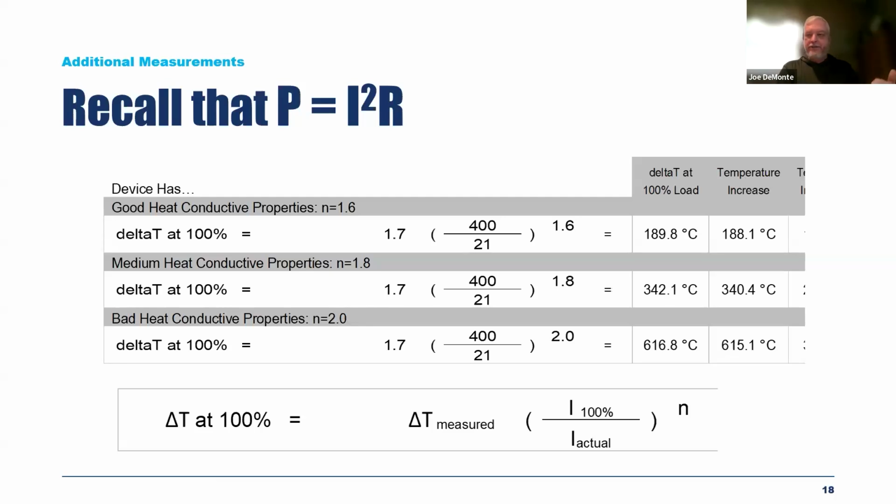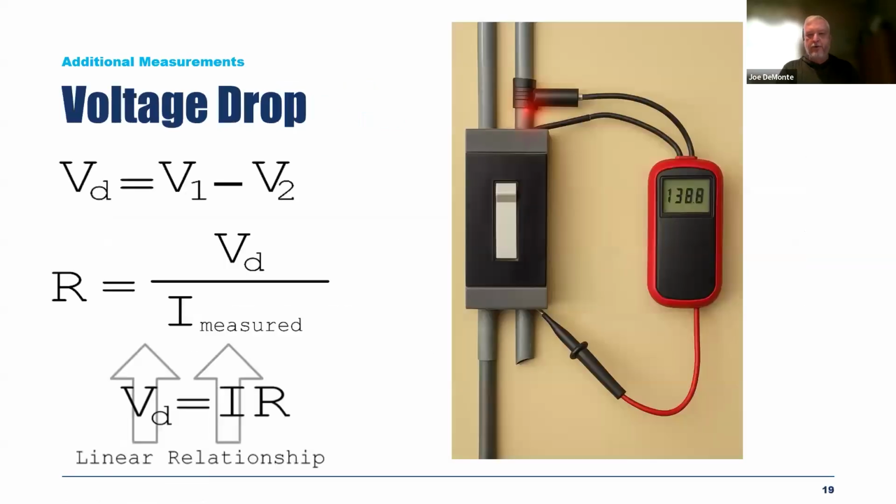I think on that larger disconnect, that 400 amp disconnect, I would have used a 1.8 in my calculations, and we created Excel forms that would do this for us. Well, the next step is in that disconnect, heat conducts through metal very, very well.